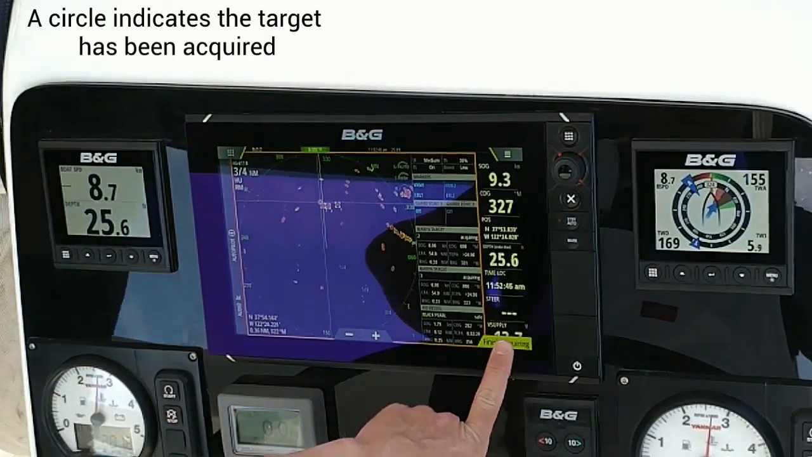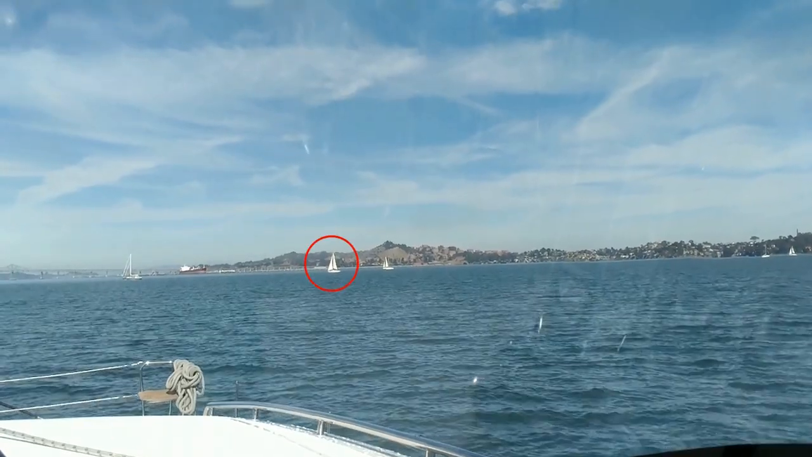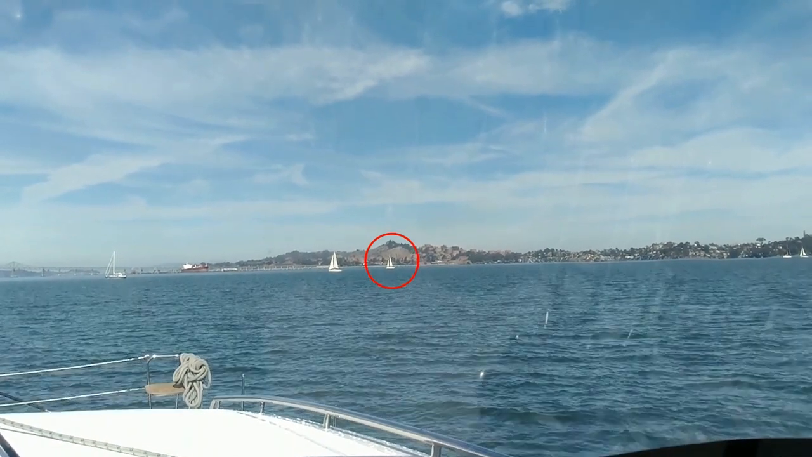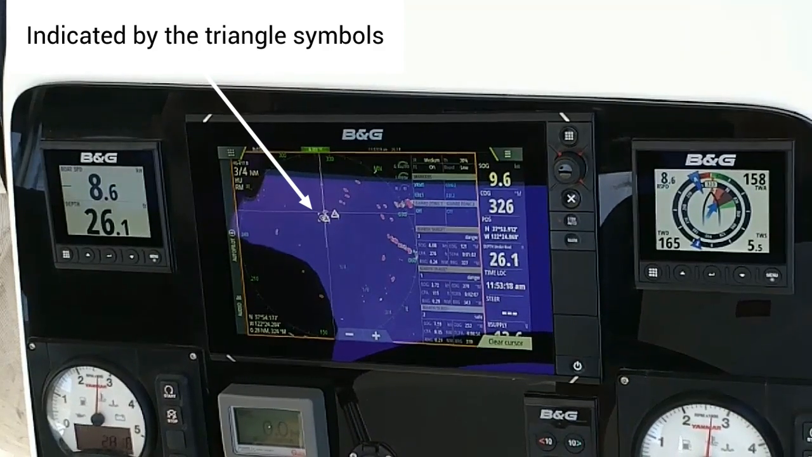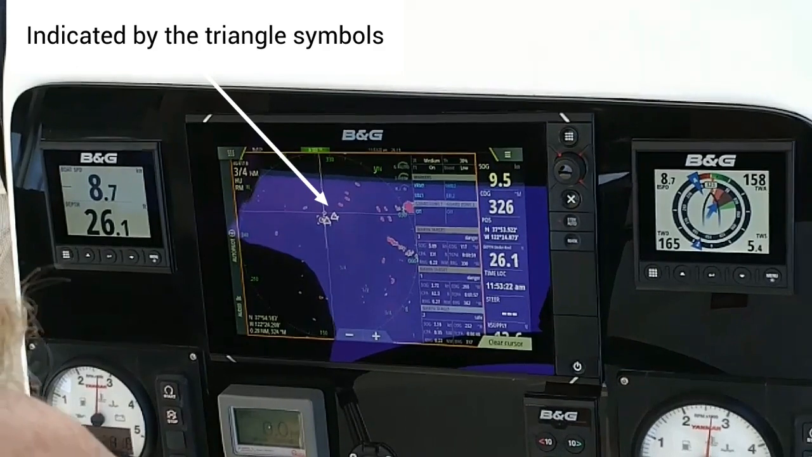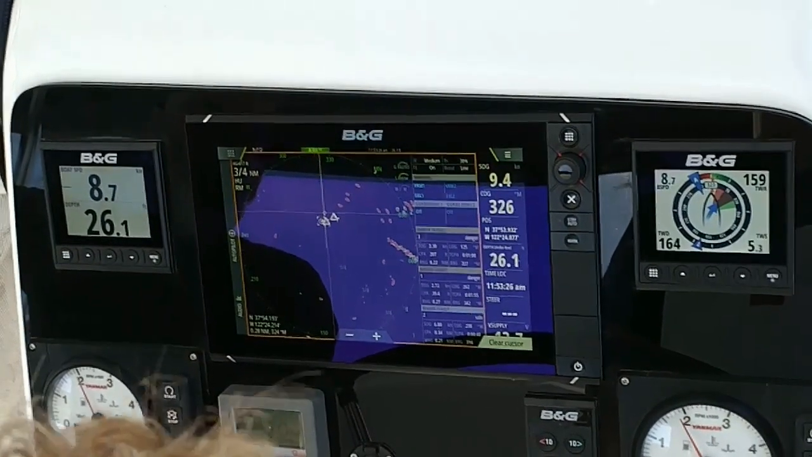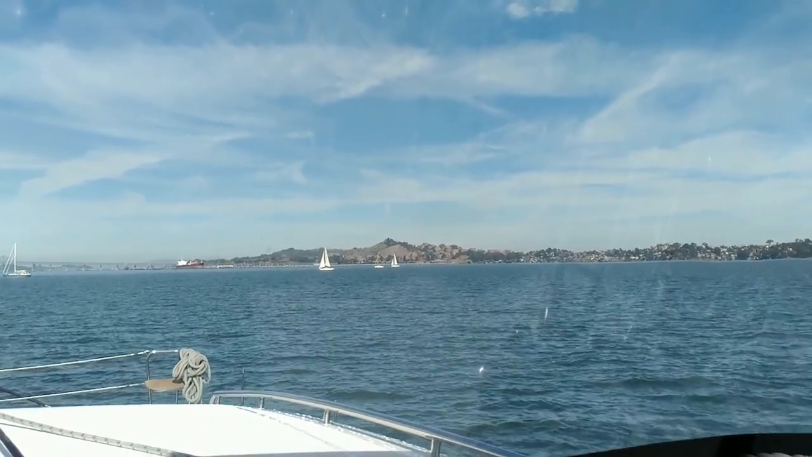I'm going to finish acquiring, and we see that our first target, now shown over here as MARPA target 1, and MARPA target 3 are flagged as dangerous vessels. We're on a constant bearing and decreasing range course. So we're going to go ahead and slow down long before they need to make any type of correction.